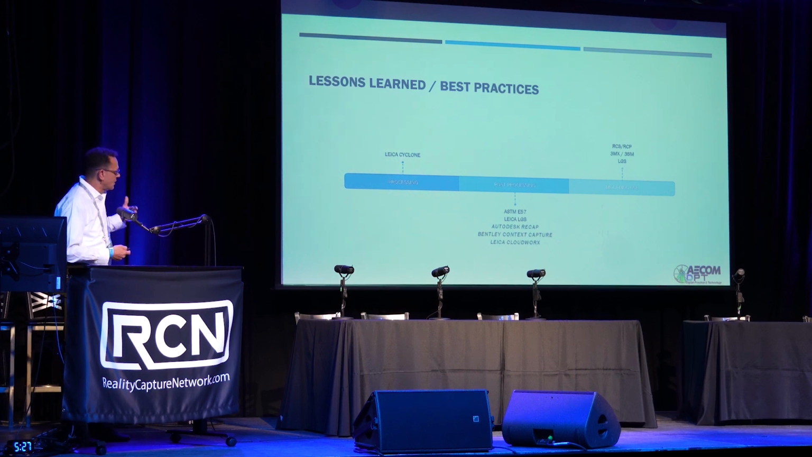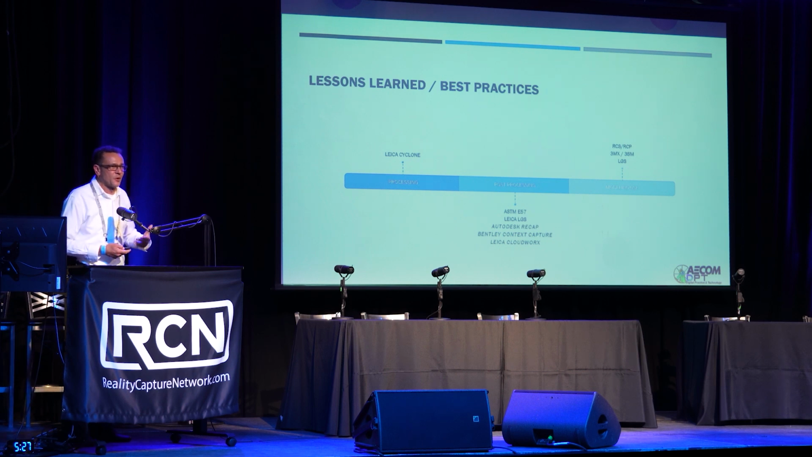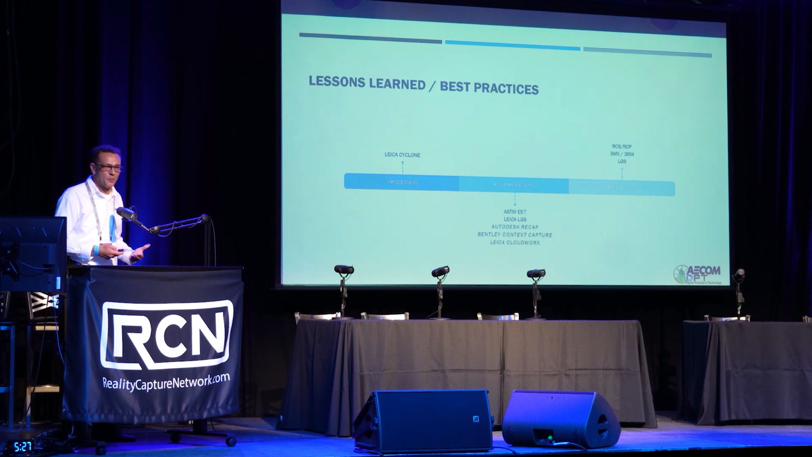Post-processing information. ASTM E57 is our preferred mode. The reason why we do that is because of the letters ASTM. And that's also a requirement for a lot of our government agencies, but we found it to be the most stable platform for us to transfer data, and it does generate a great amount of data.